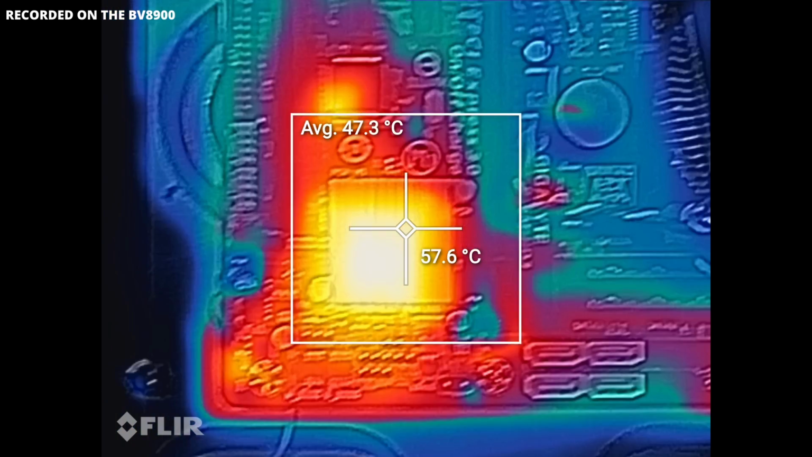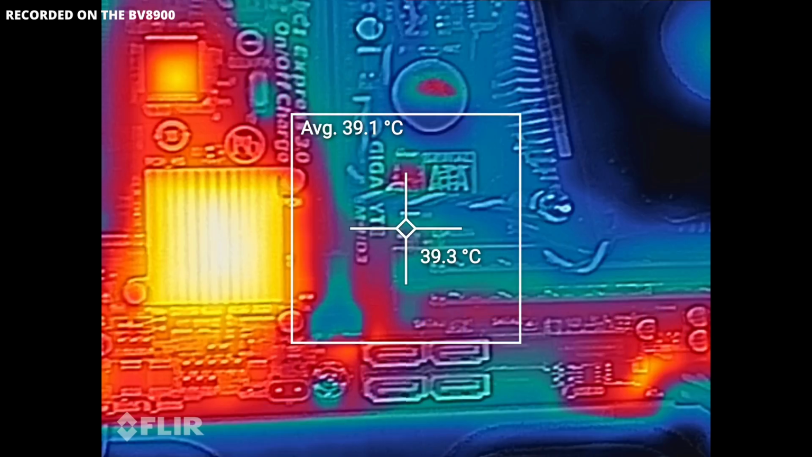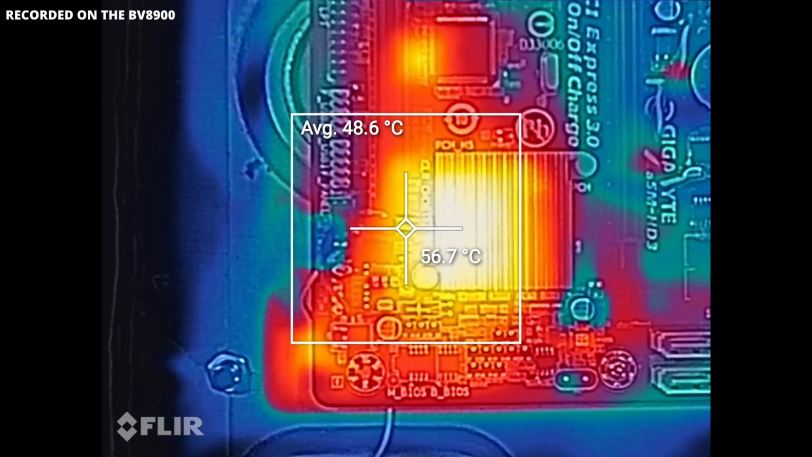Again, I can record on this one. So literally find a mode that you like the best. I actually prefer that hotspot one that we were just using.